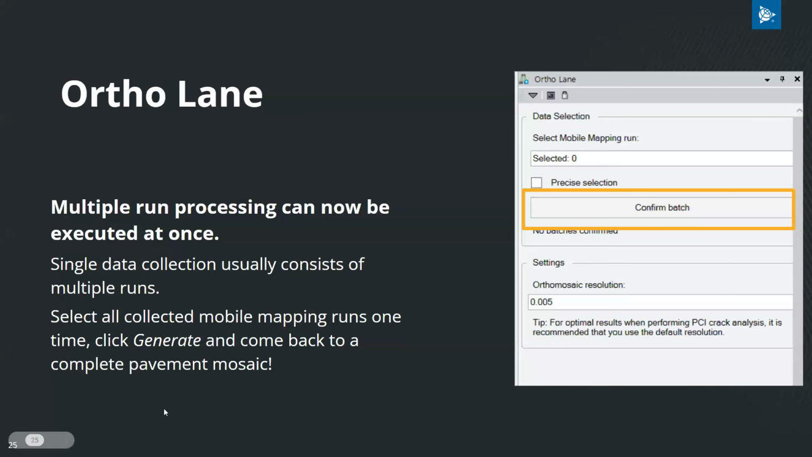The final change included in TBC 2520 was the inclusion of multi-run processing for ortholane generation. Since a single data collection session usually consists of multiple runs, having the ability to select all runs at once and leave it to generate is crucial for efficiency. I'm sure anybody who has run this command is well aware. It is now as easy as selecting all the runs you wish to process, clicking generate, and coming back to a complete pavement mosaic.